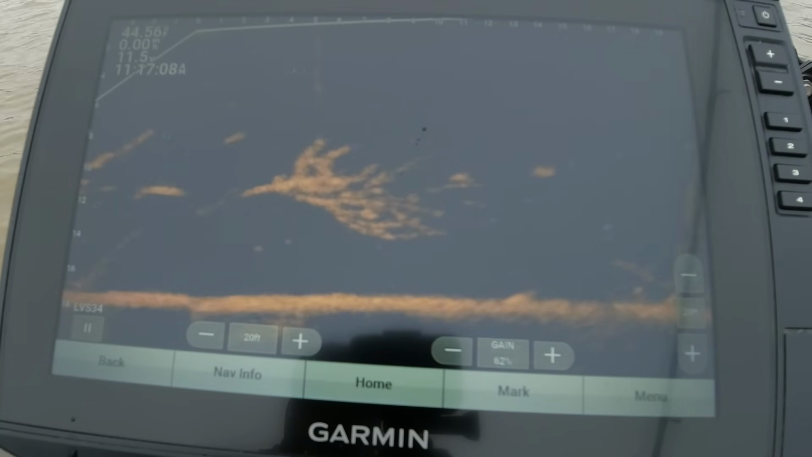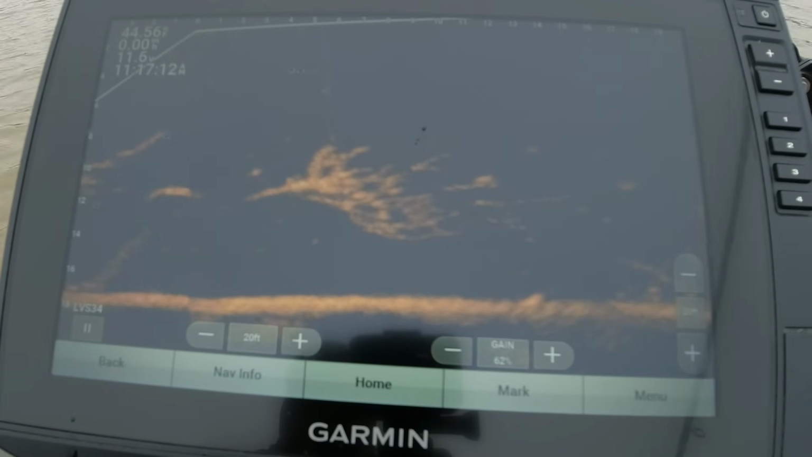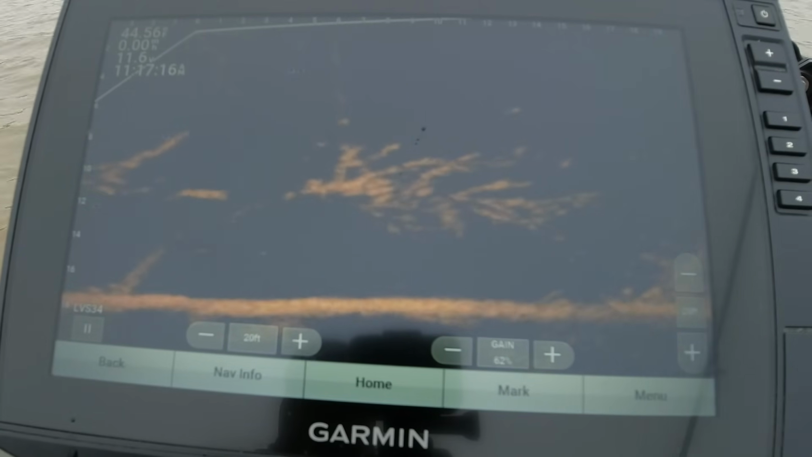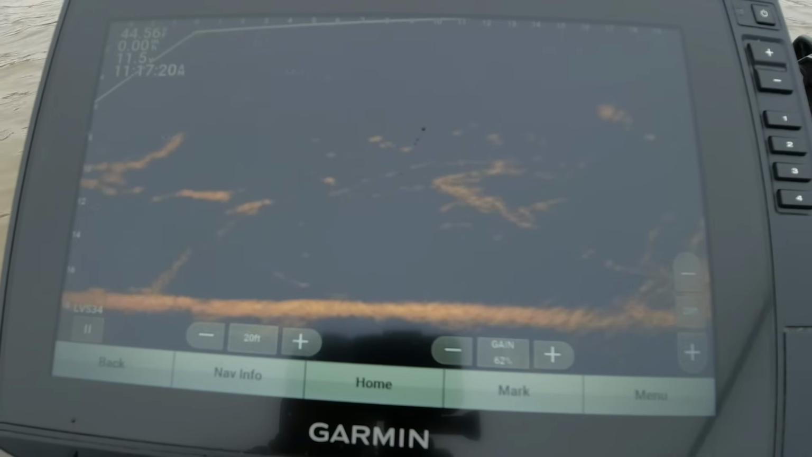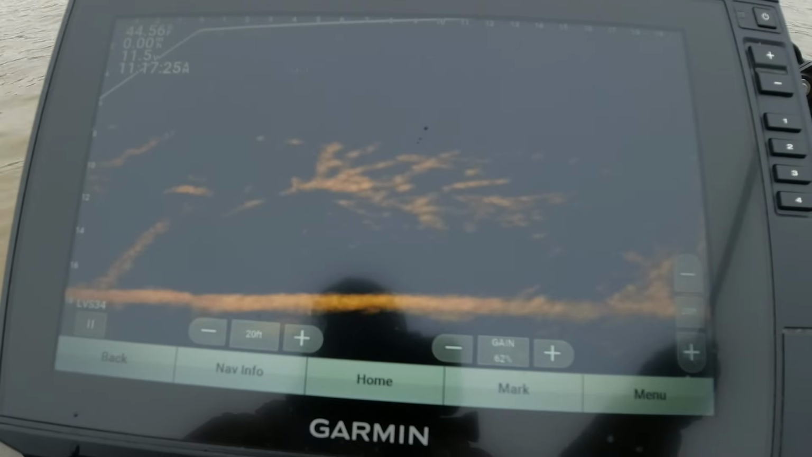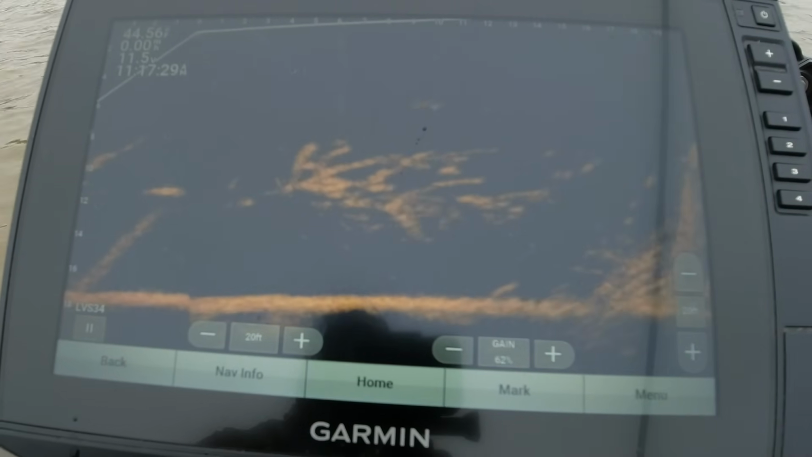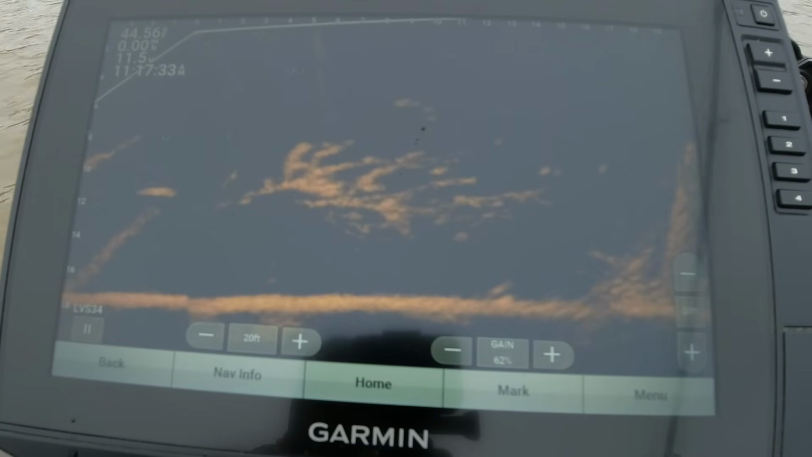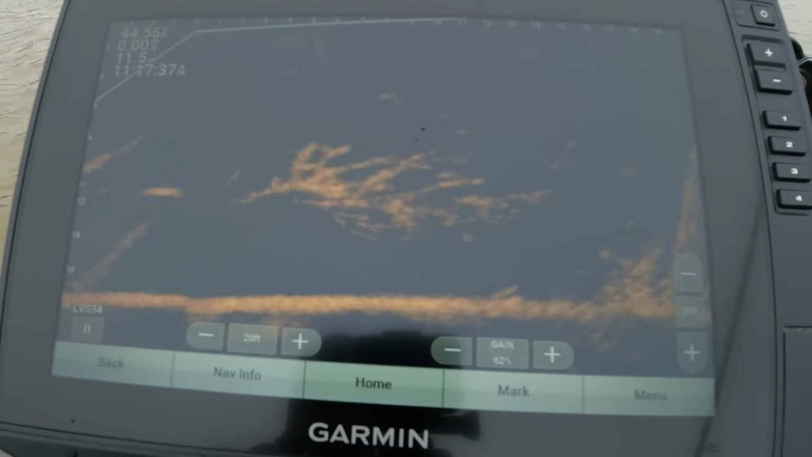Trying to work my jig in there so that I don't get snagged up. Yeah, he's in there deep. And like I say, he don't look like a big fish. I'm right there at him. See if I can make him bite.